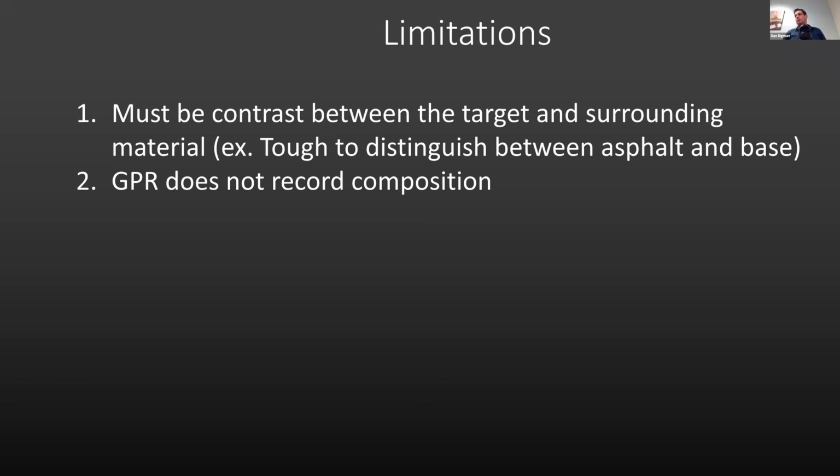It doesn't tell you, oh, it's rebar versus its PT cable. It doesn't tell you that, right? It tells you there's a contrast and that's it. So while that's one of the biggest benefits, it's also one of the biggest drawbacks of GPR.